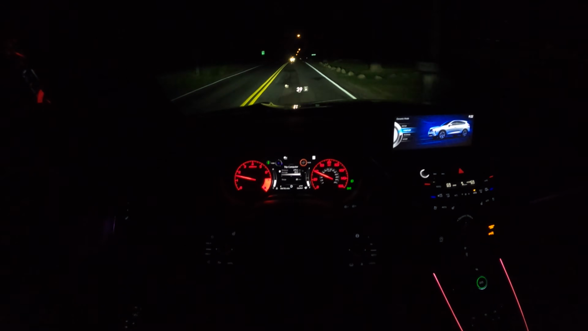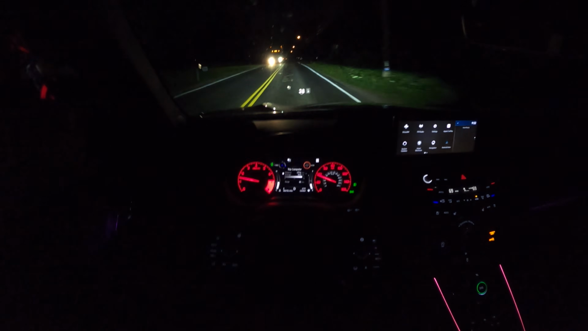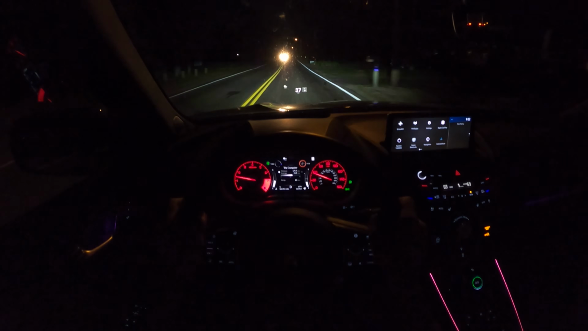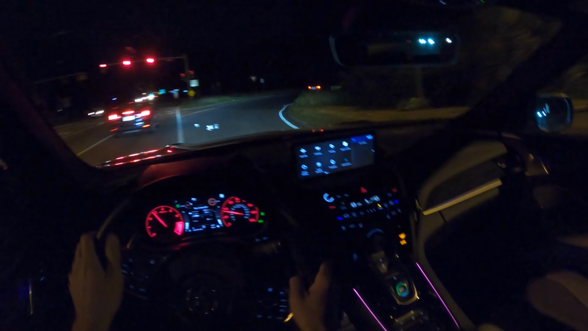All important for your daily driver. But I think, man, they really could have gone head and shoulders above the Germans if they just sunk this seat way, way down. Learn from Porsche. That's the ticket. Let's jump out to the highway.